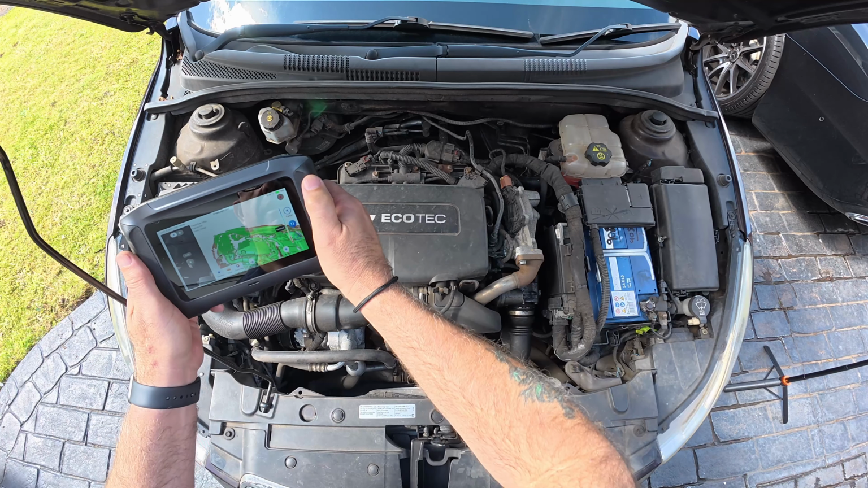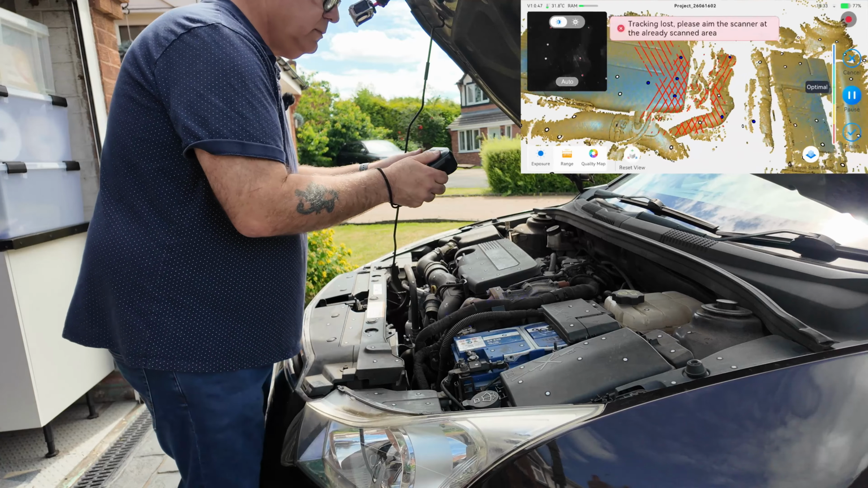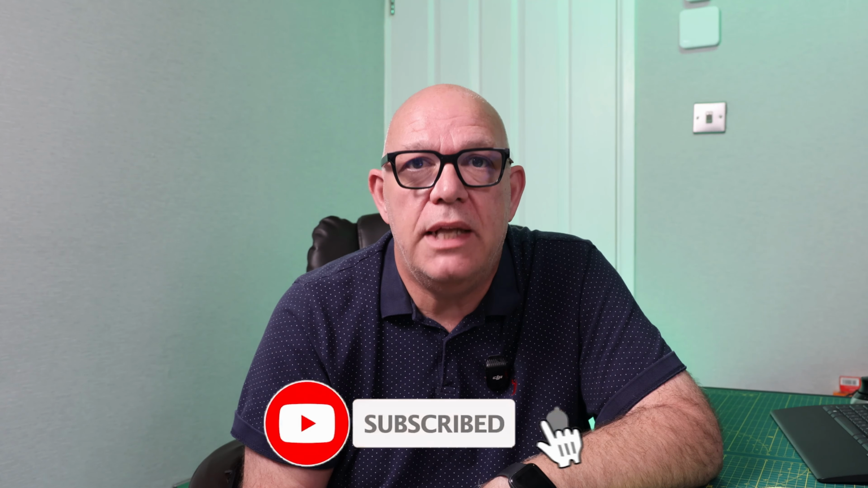As promised, I'm going to be scanning the engine compartment of my car. I'm going to scan it in NIR mode, laser mode, look at the results in Meshmixer, and have a look at which is the most accurate and which is the easiest to do. So stick around then, people. Let's get on with it.